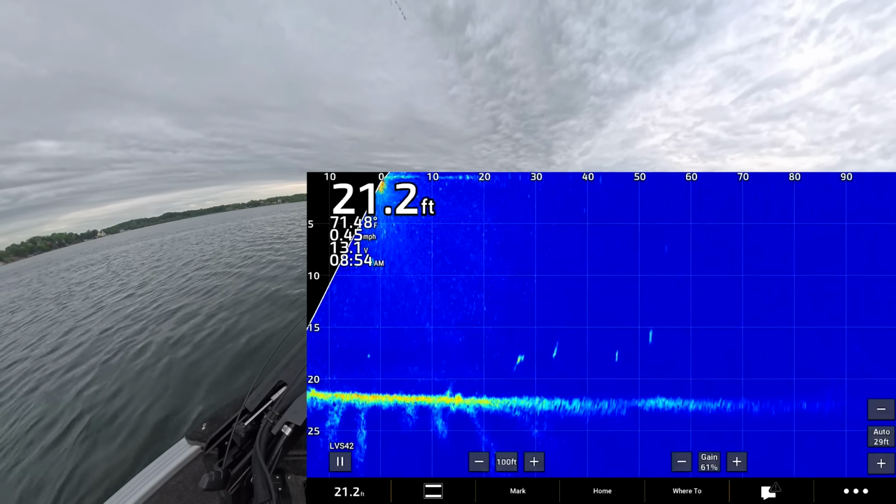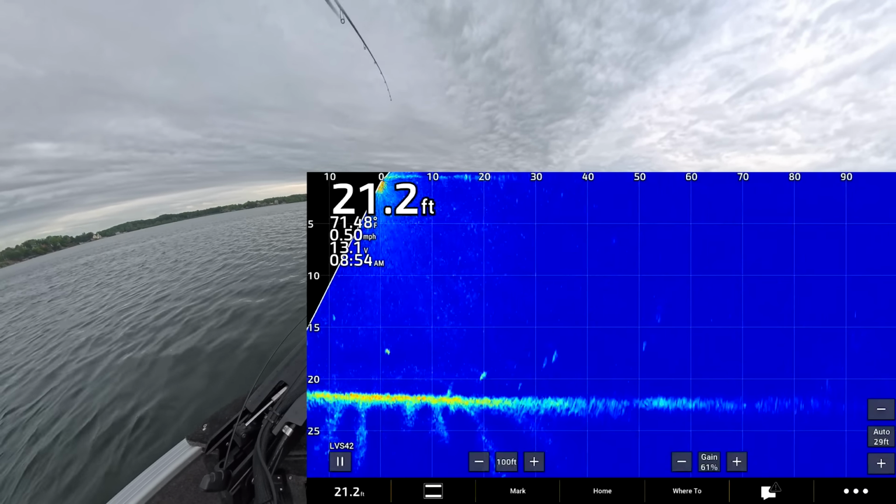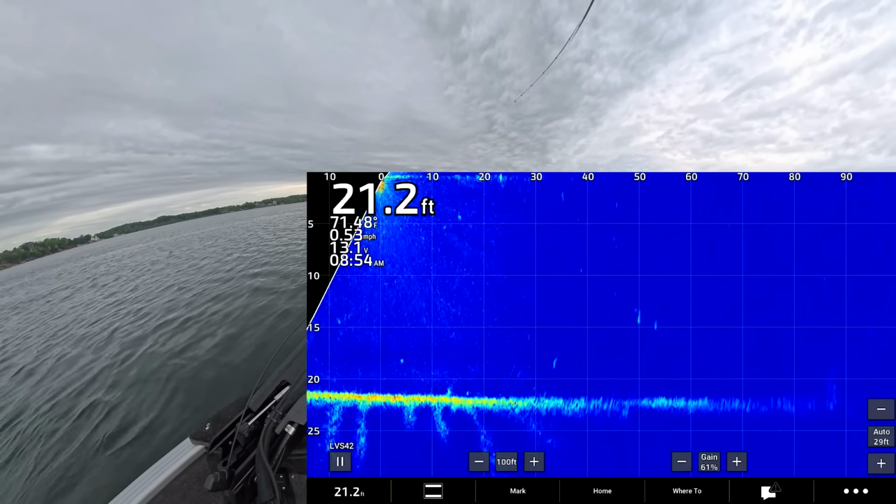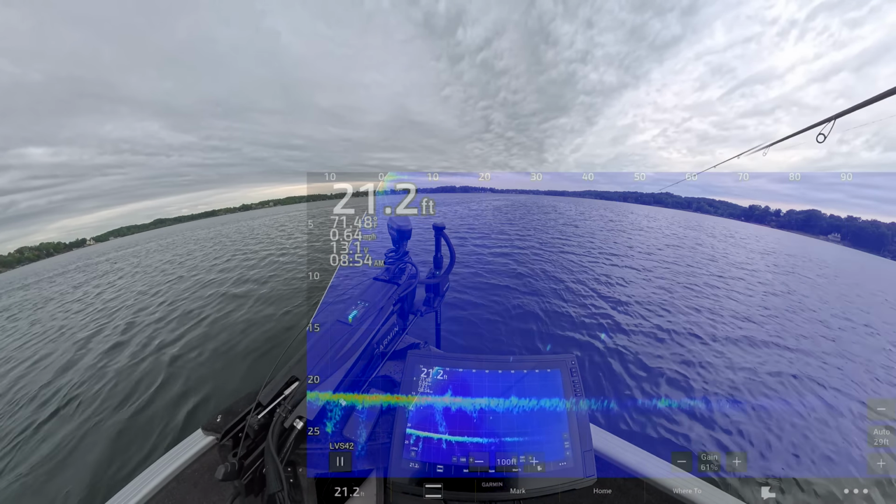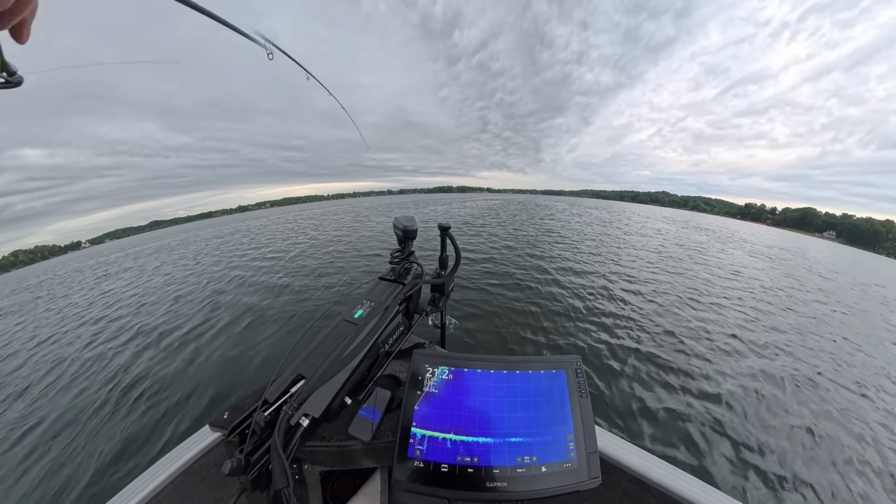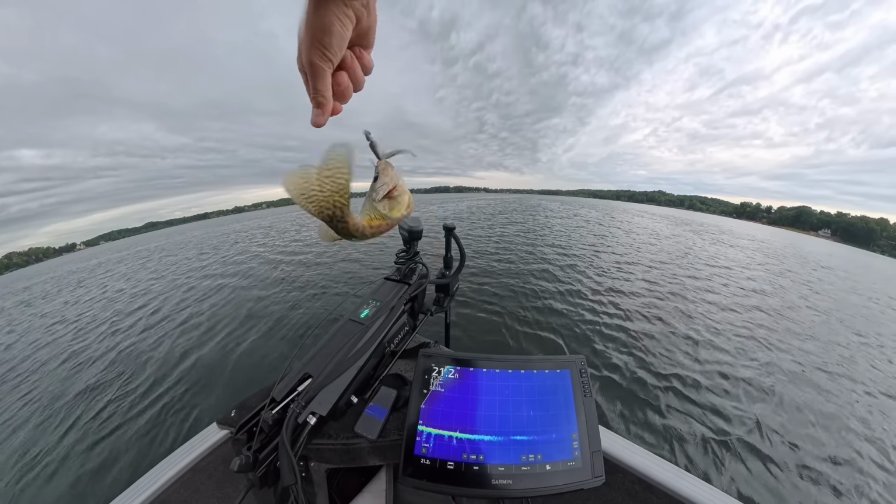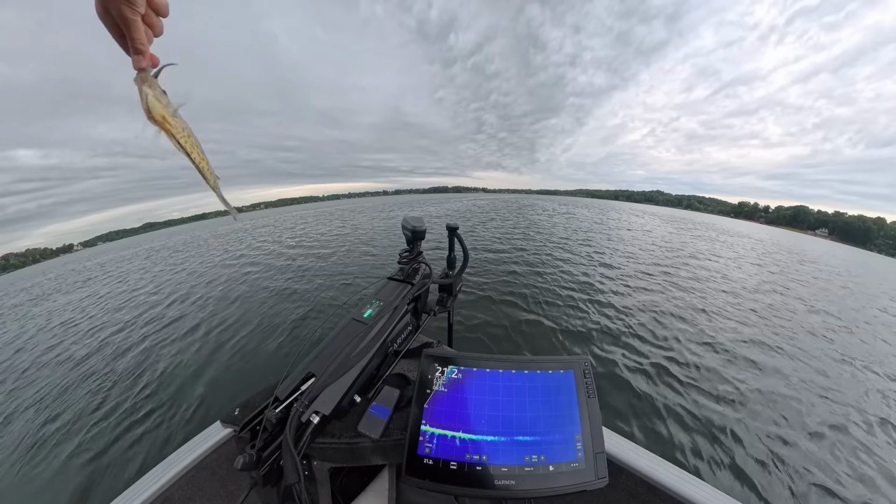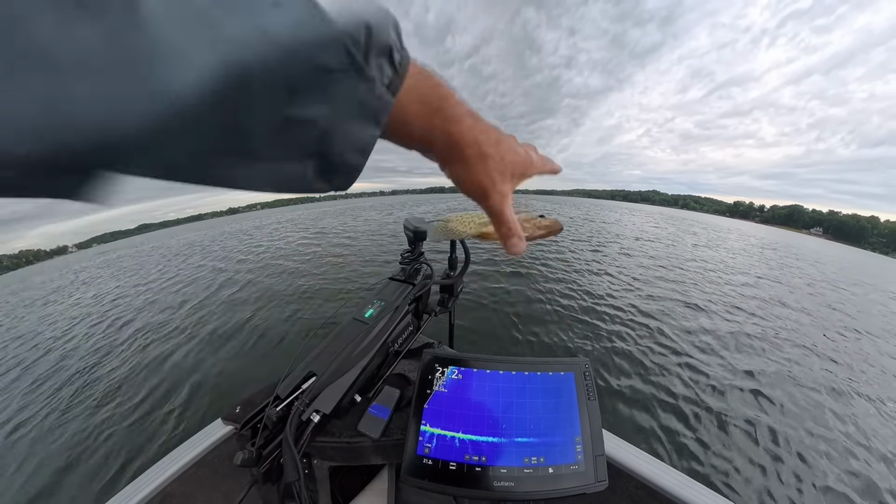Alright, there's my bait about 60. Dropping like a rock. It's a half ounce jig. Oh, wow, I did not plan on getting bit. Probably gonna be a small largemouth. Or the world's most aggressive crappie. Not bad for a first cast ever. We'll take it.